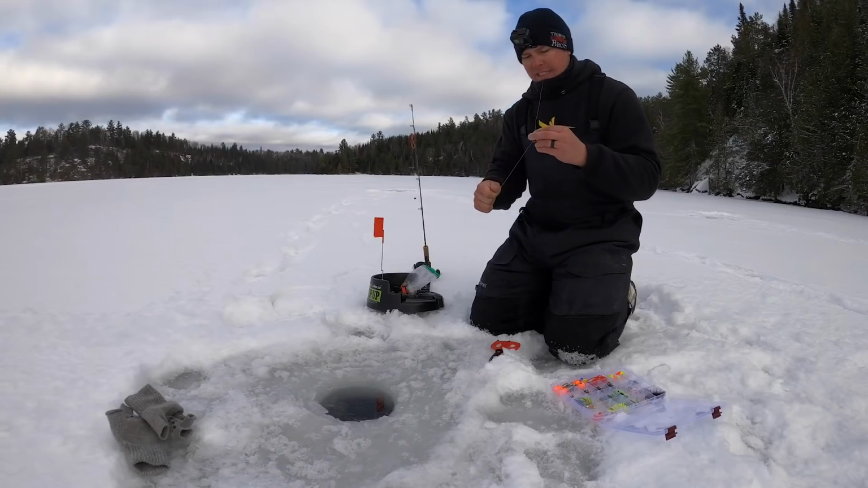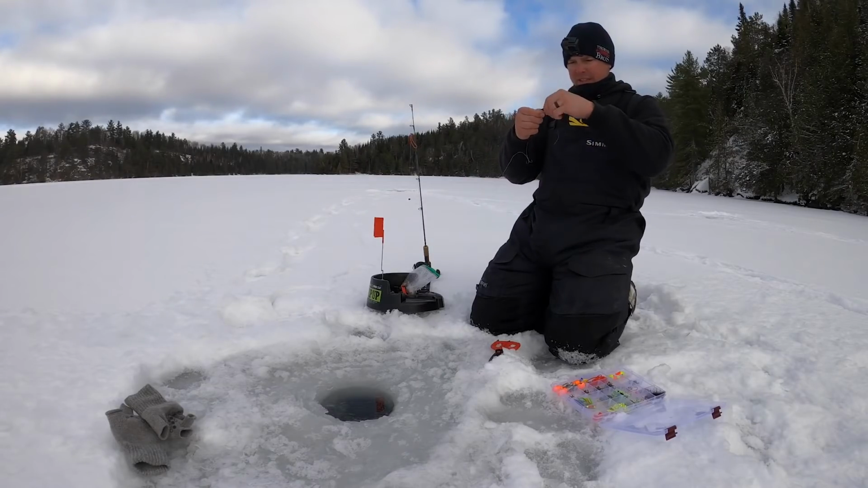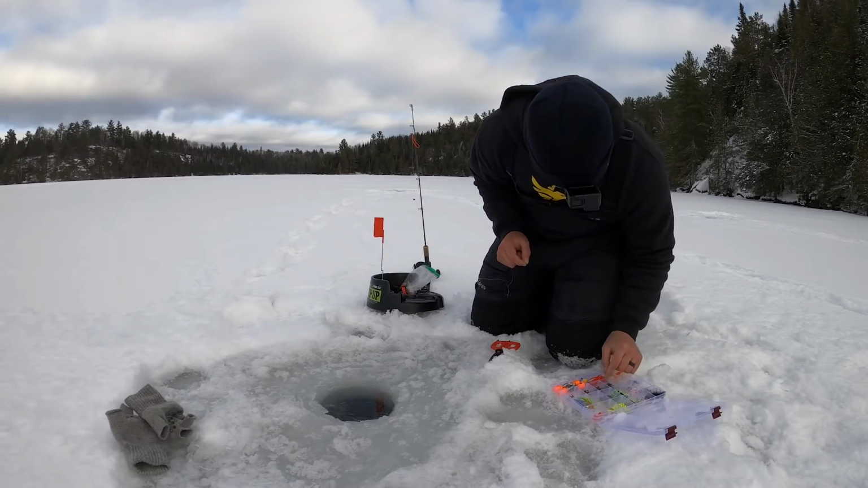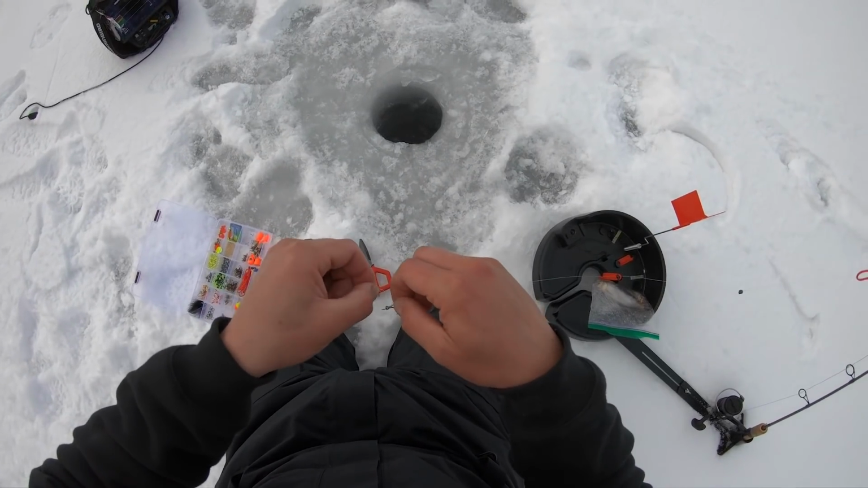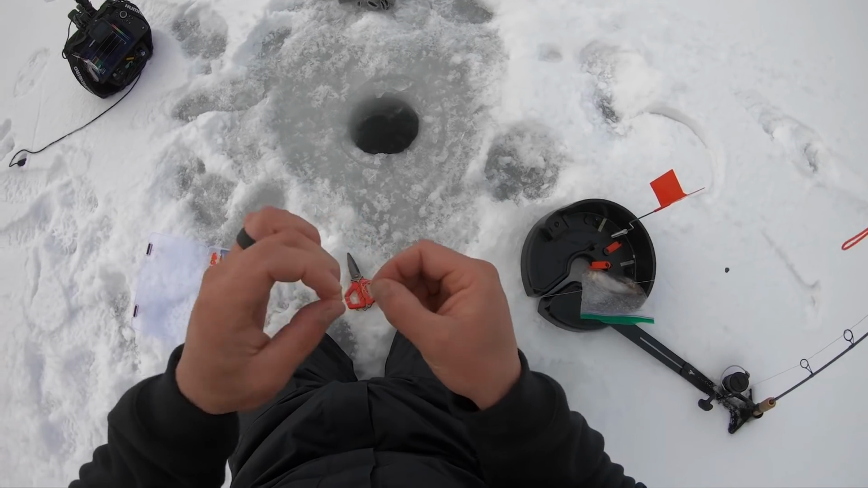So a very long tag end here. Very, very long. Because I'm going to take this tag end and tie another Polymer knot with another hook. The Ciscos I'm using are about 5 inches, so I'll probably want about 3 inches in between these two hooks.